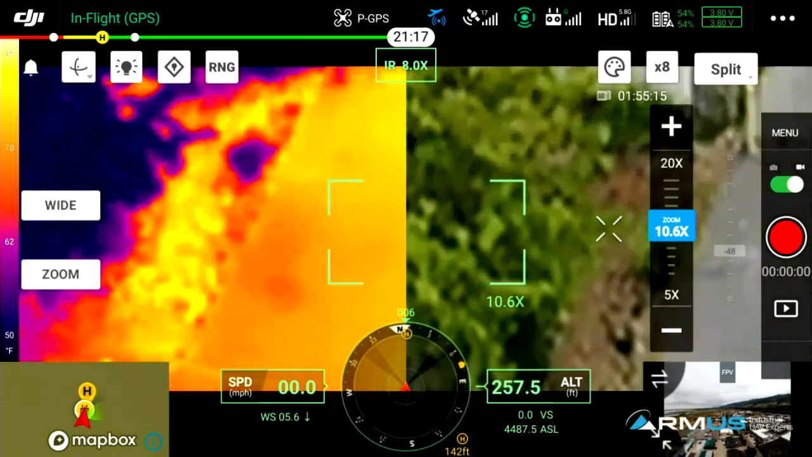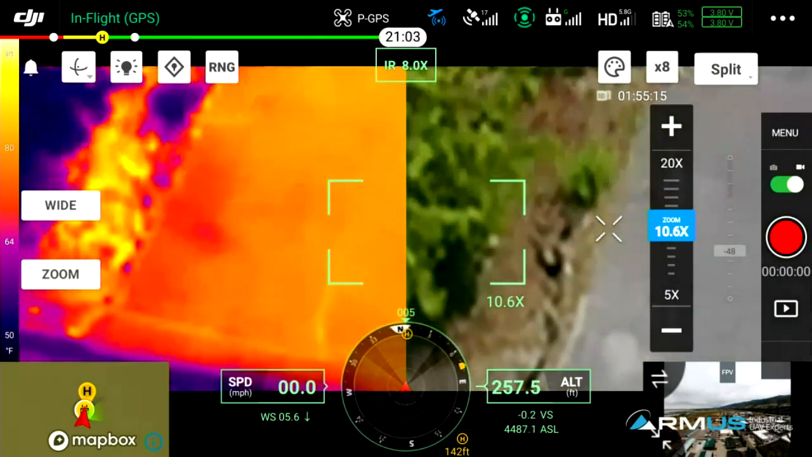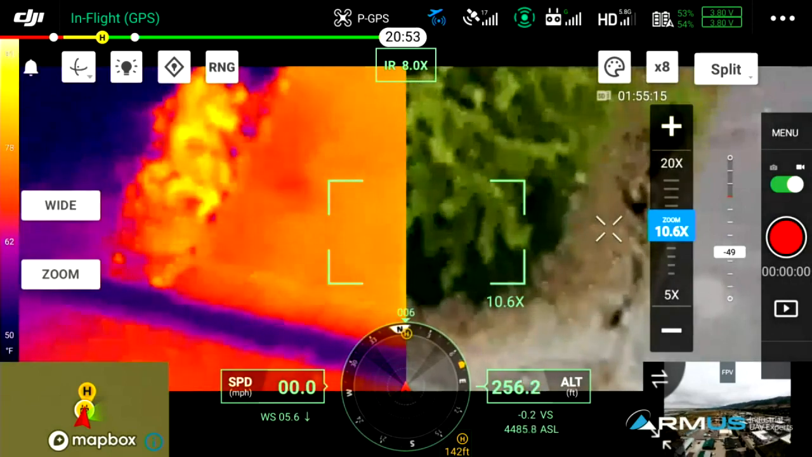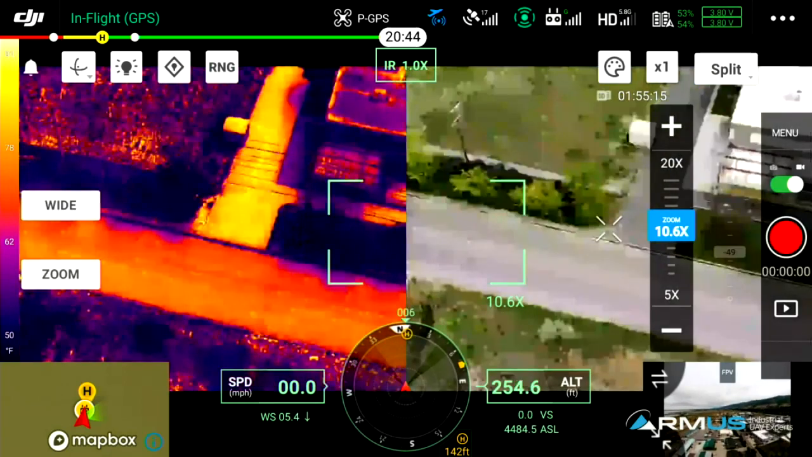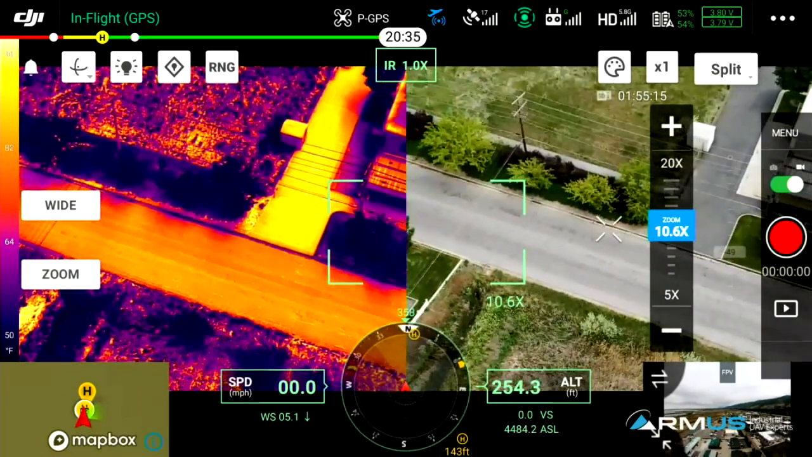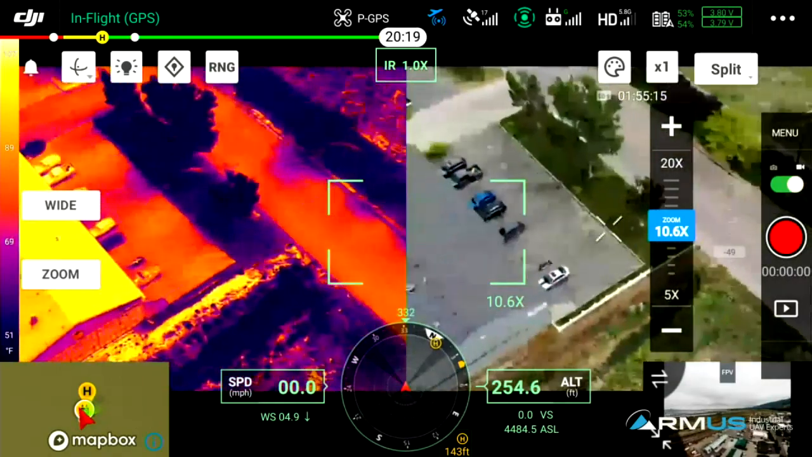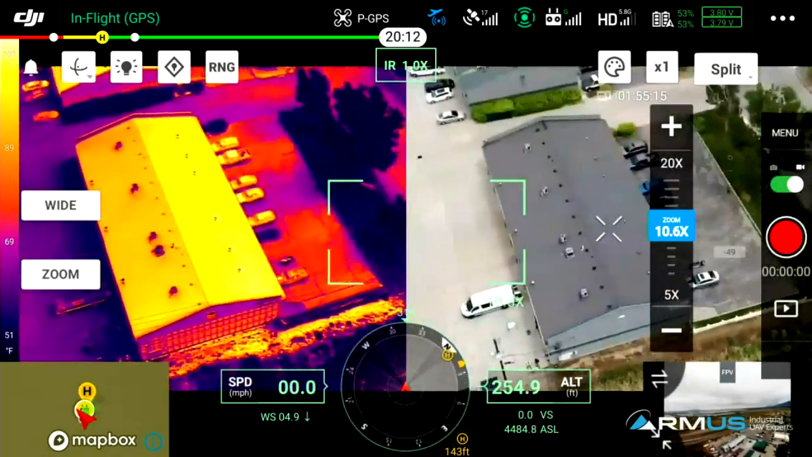But it's amazing. I mean, absolutely amazing how much detail you're actually able to see while doing the zooming. So just a little bit more about that, and I'm sure, like I said, we'll have a little bit more information on some of the use cases in this scenario and how to use it.